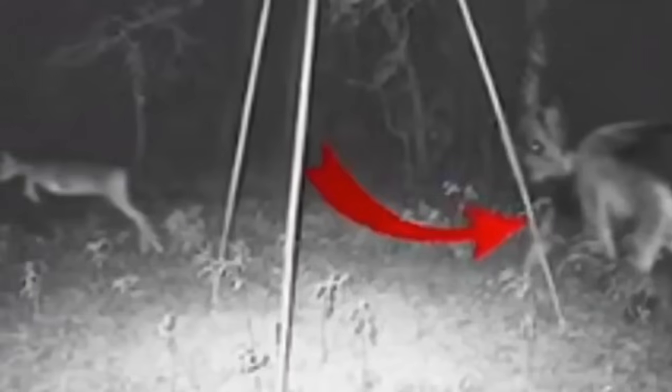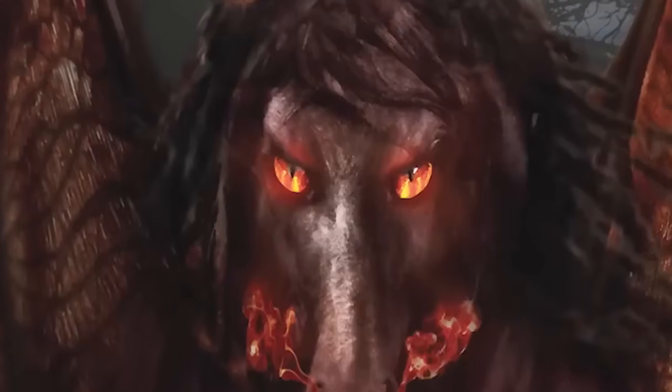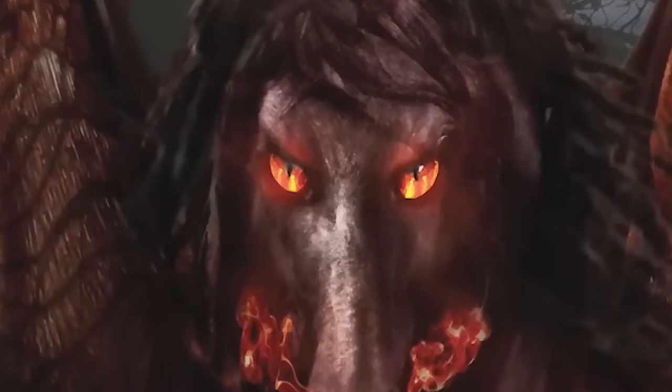Nobody is aware of its height, but some believe it to be only 3 or 4 feet tall, while others believe it to be 6 feet tall. The devil creates loud, shrieking, blood-curdling screams that have been described as otherworldly. It even has bright red eyes. People feel frightened after seeing it because of how horrifying it is.